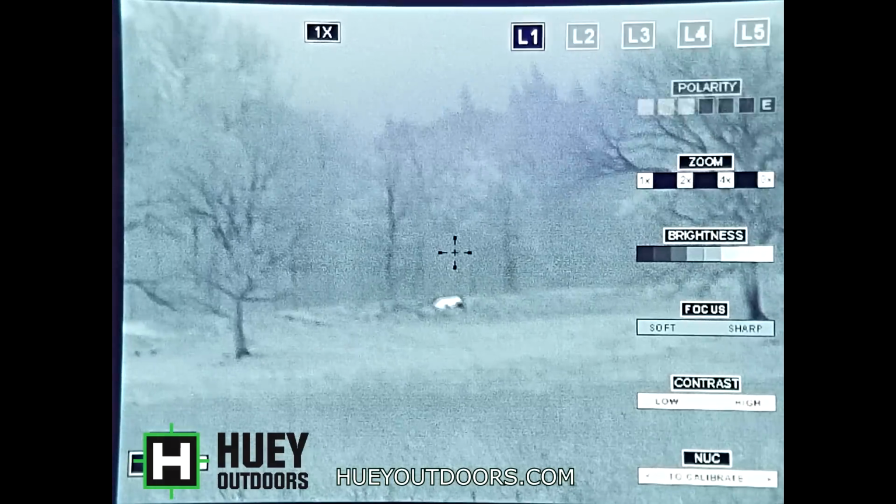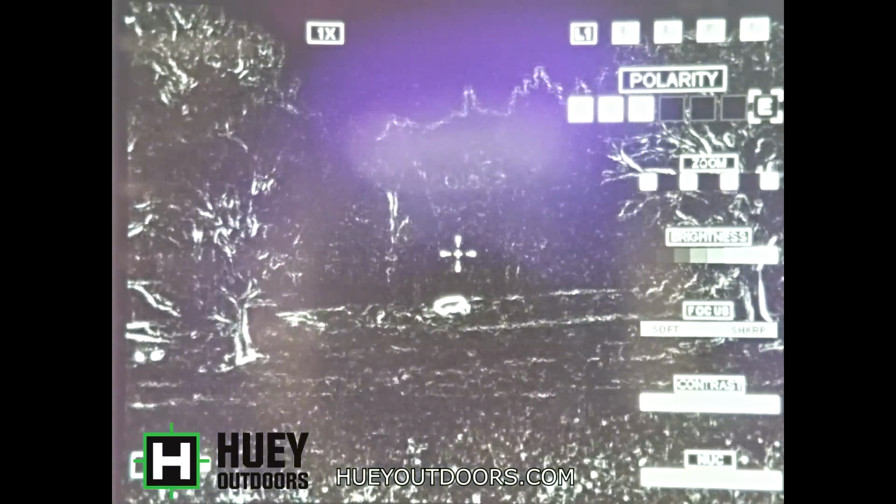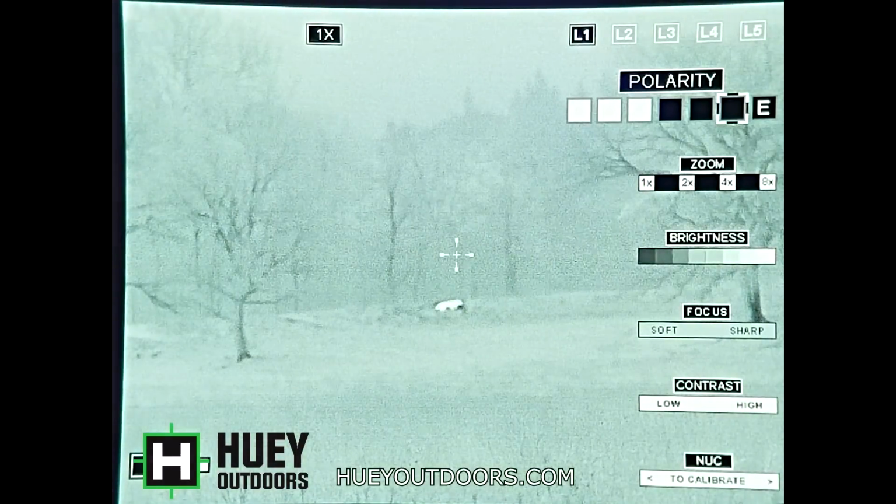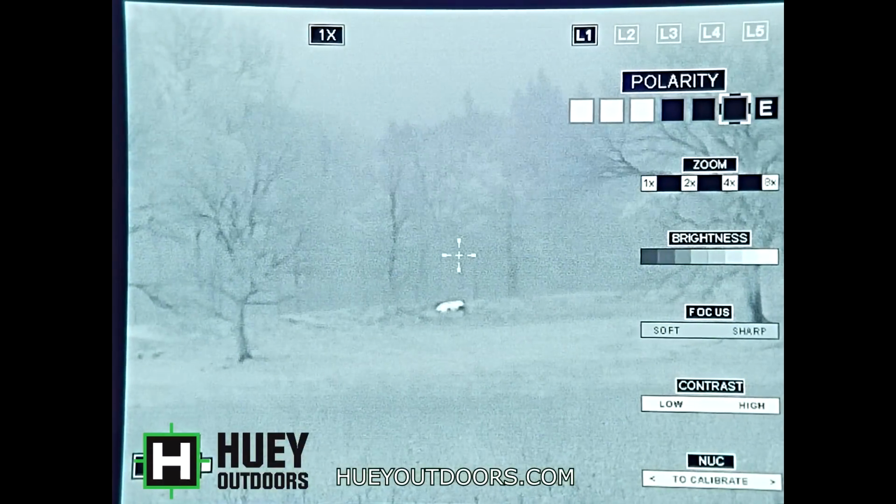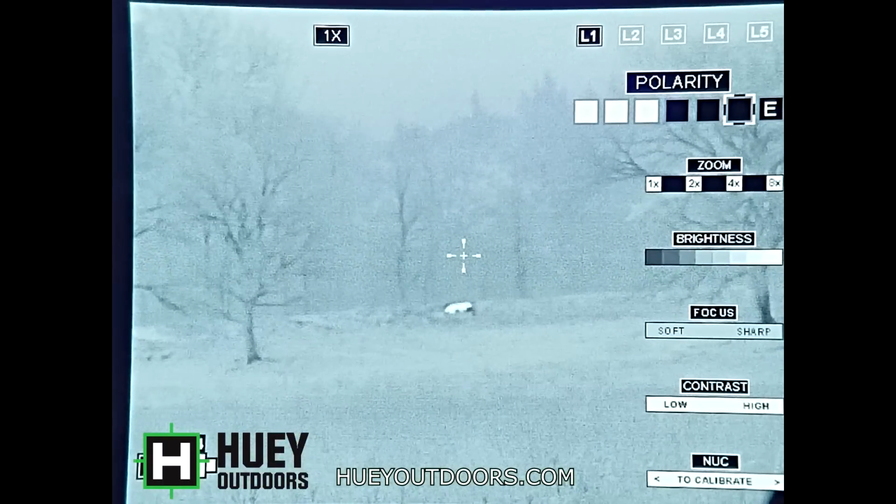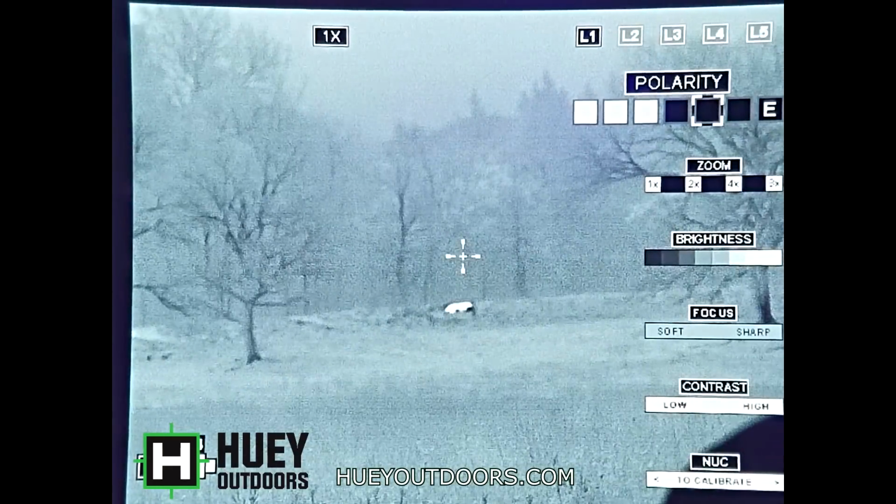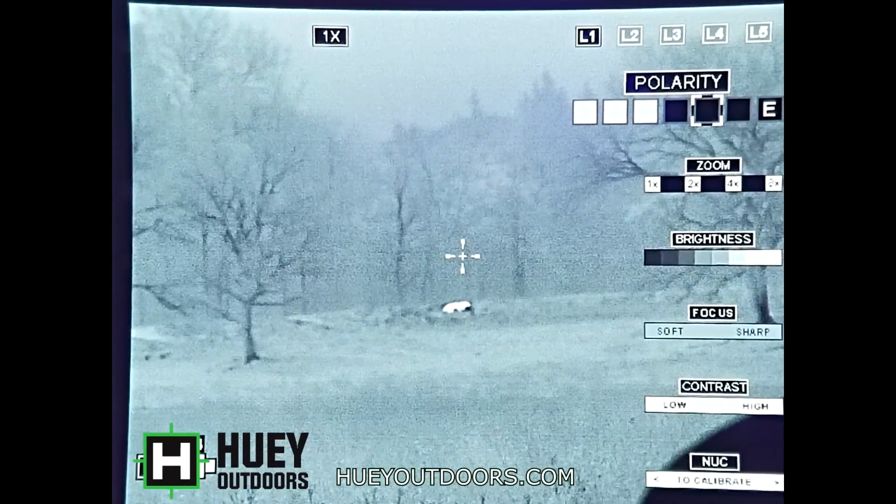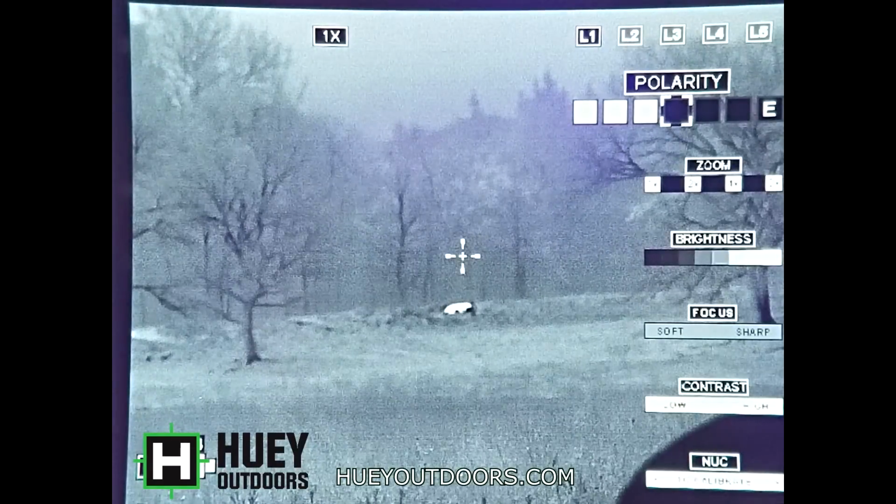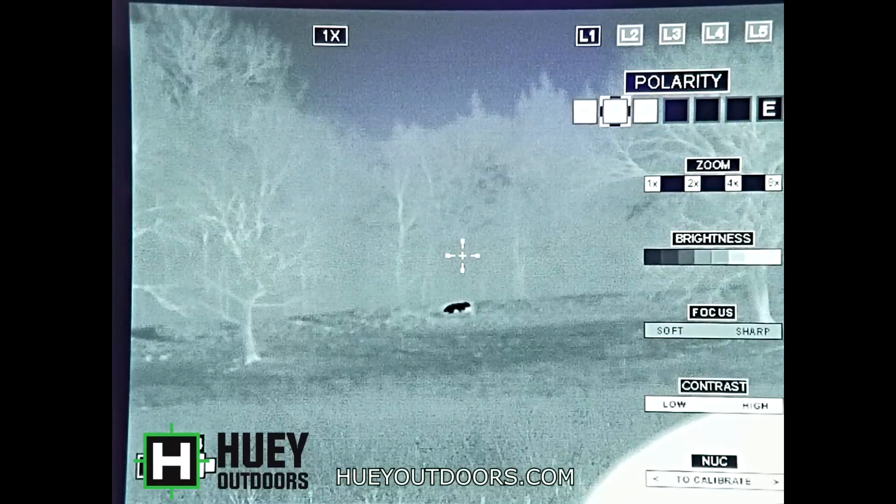I prefer more magnification when I shoot, and I prefer either the 20 or the 35 millimeter for spotting and scanning. So any monocular that I have would be a 20 or 35 millimeter, probably 35 millimeter just for the extra detection range. And I prefer this 60 millimeter for shooting, especially 50 yards and out. As obviously I went on that calf at 15 yards, you can take up close shots as well.